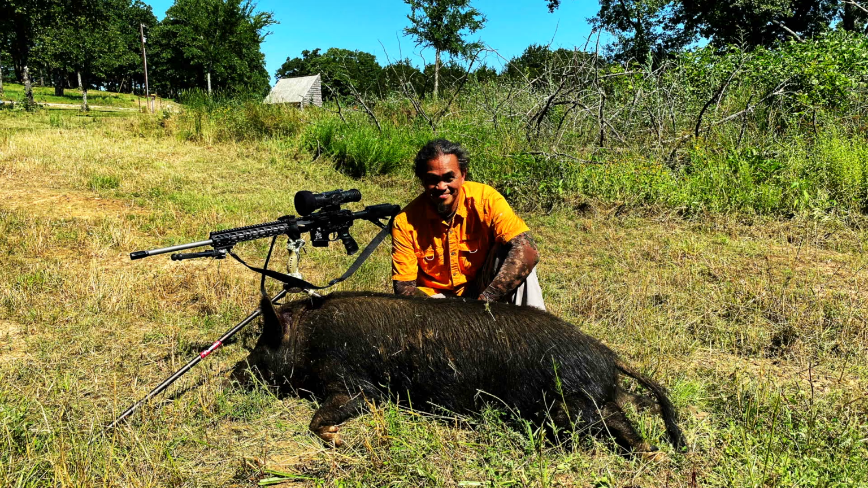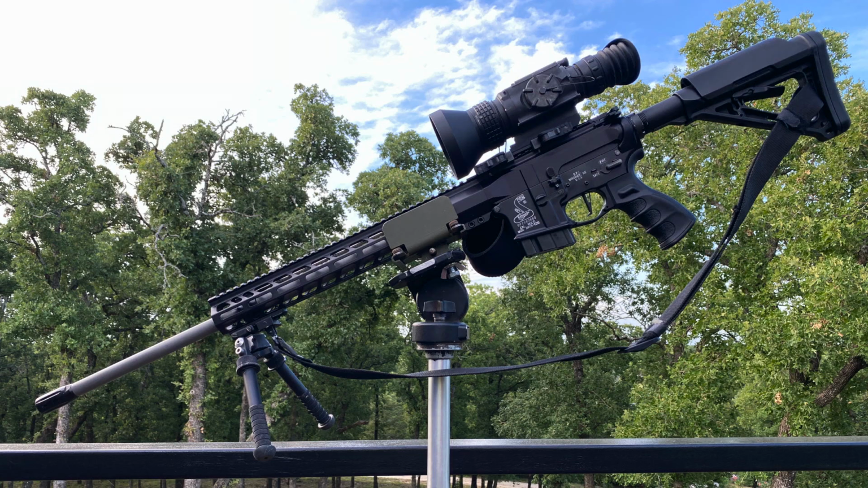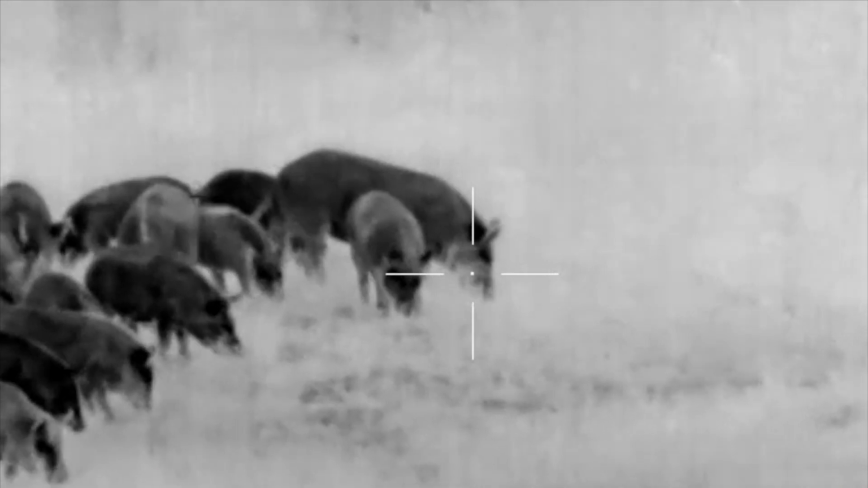Hope you enjoyed this hunt with this custom caliber. I'll be using the same setup for varmints and coyotes, shooting long range from the deck of this house, so stay tuned for my next adventure.